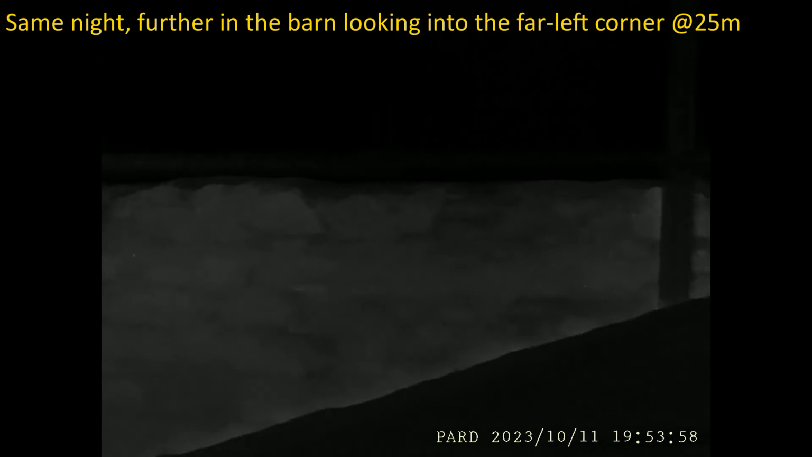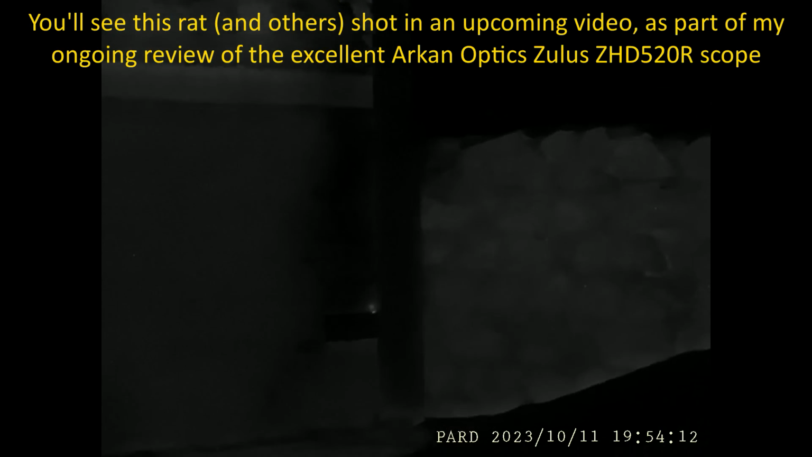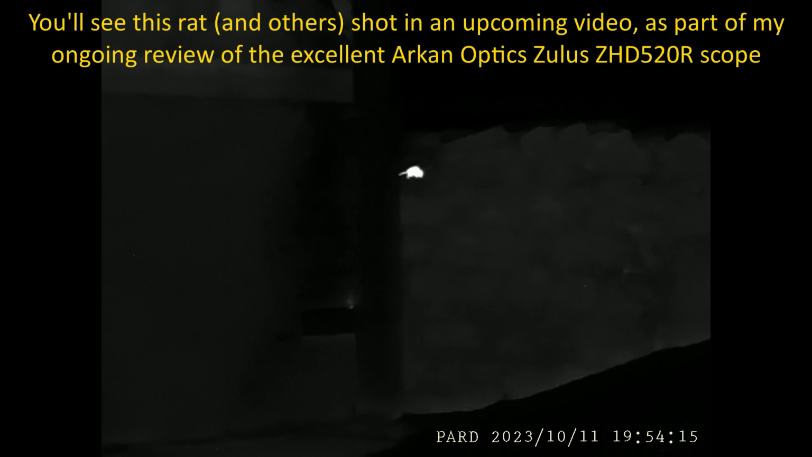Having a look at my usual barn. The far wall is 40 metres away. There's fertiliser on the right, bales, grain left and right. Give the ceiling a quick scan over to see if there's any feral pigeons. Not tonight. And oh, there's a rat, front and centre at 40 metres. There's one rat in the left hand corner. Oh, it just left some rat crap. Yes, so that's the first rat I shot.